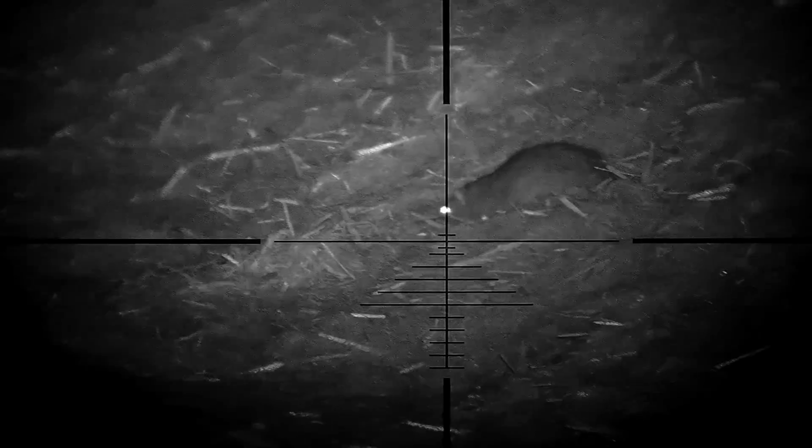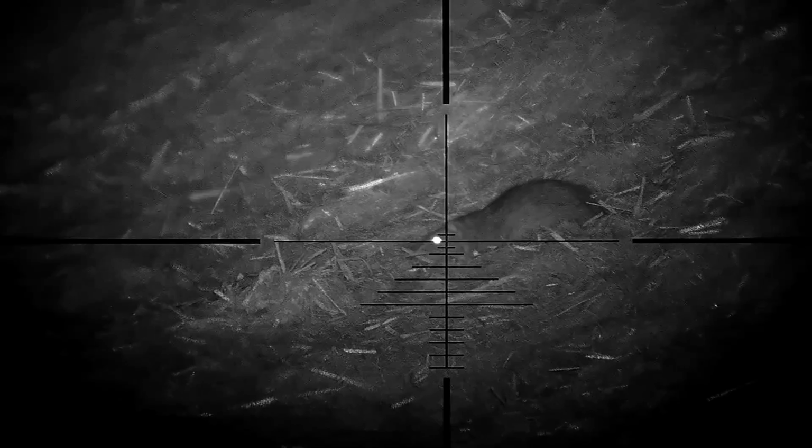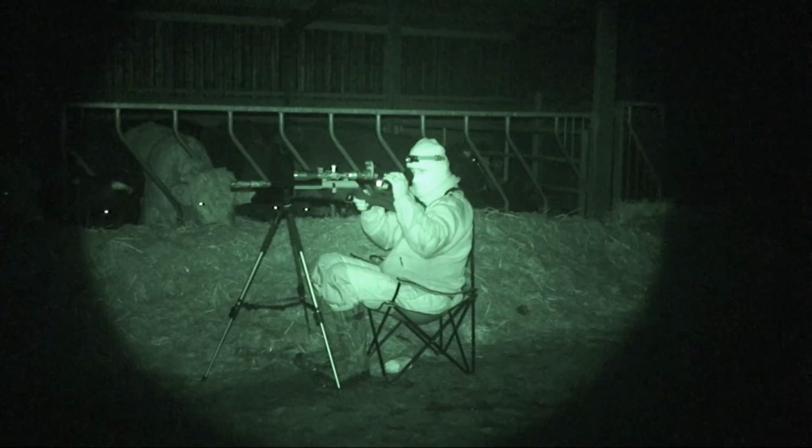I think he'd spotted me move. Not that it did him any good. This one seems to be more into his Highland fling than he was his breakdancing. The fourth one took that long to appear.